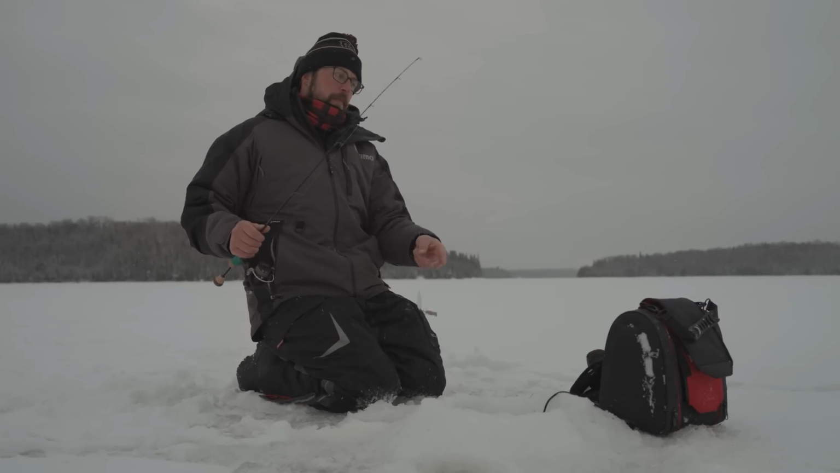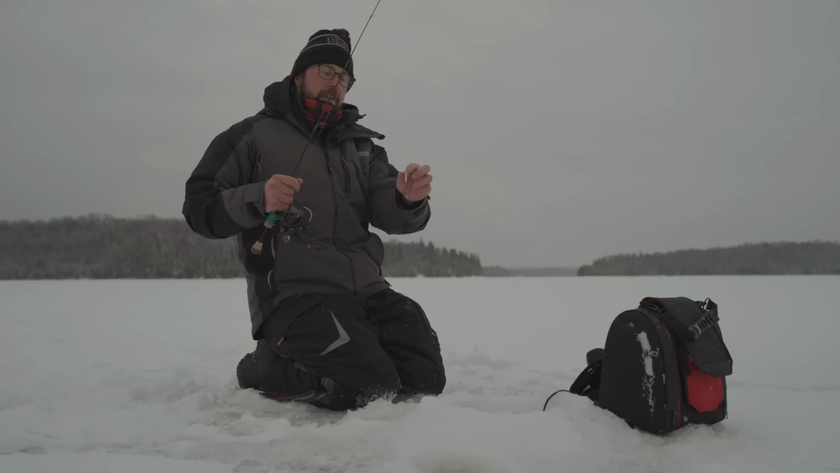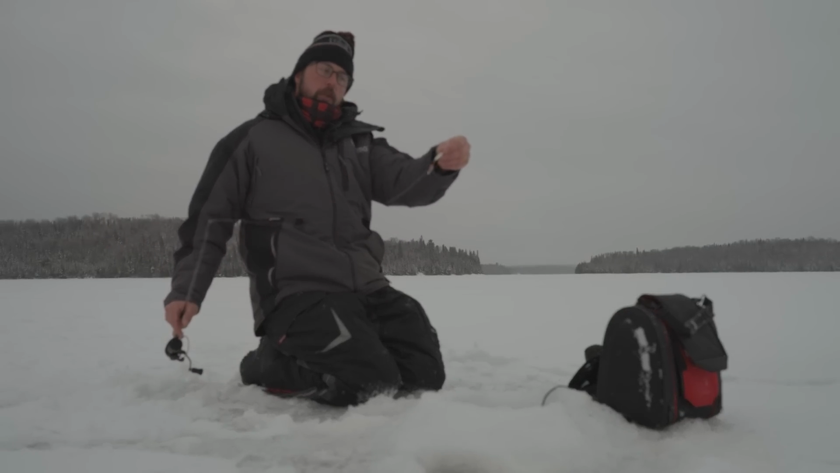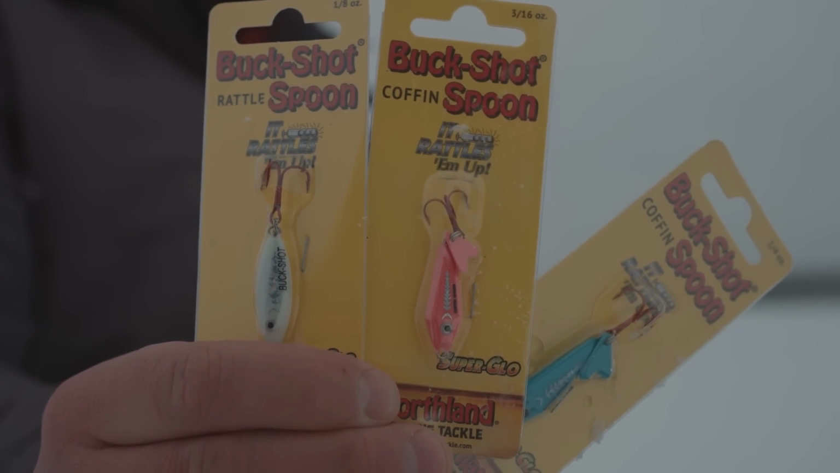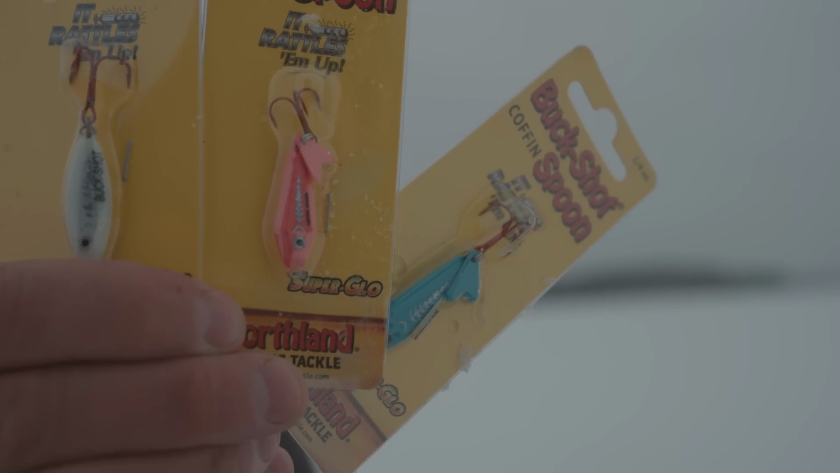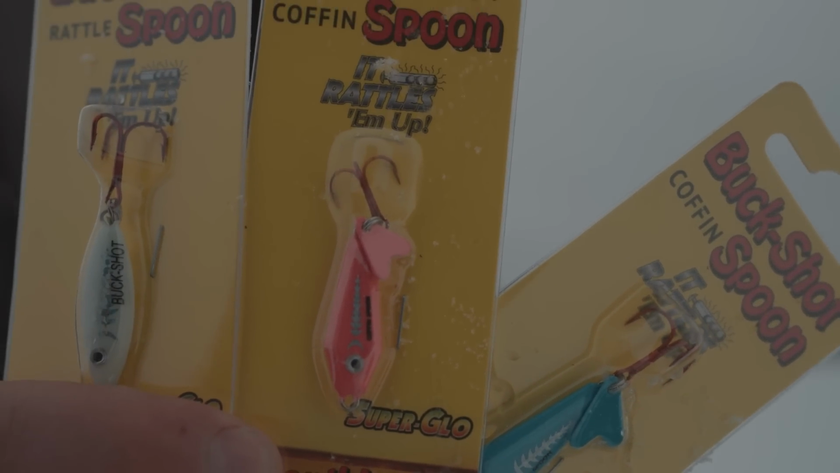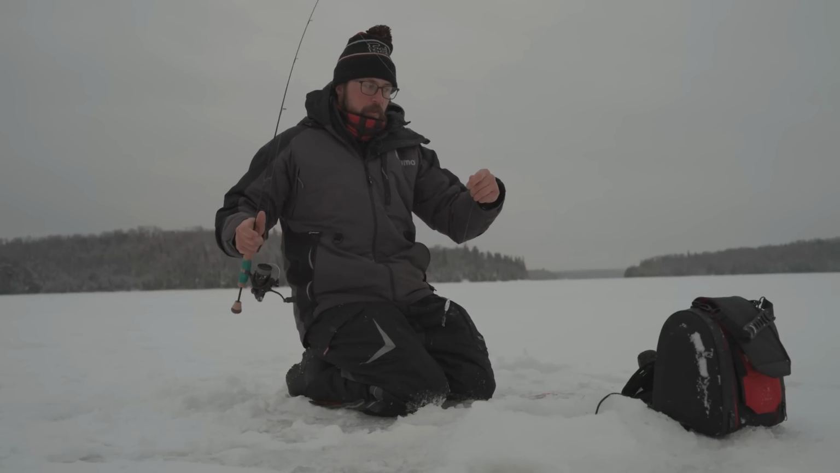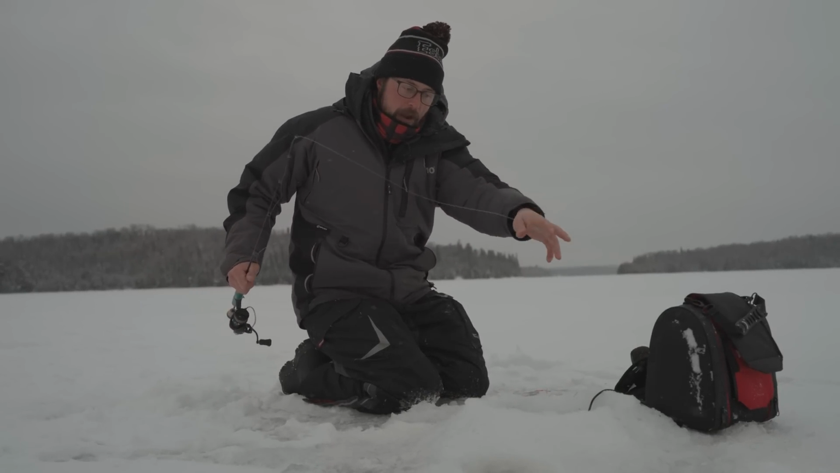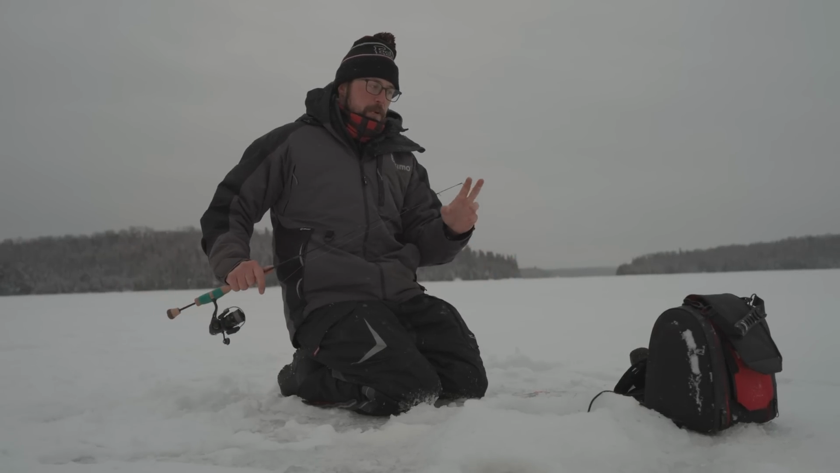So the buckshot spoon and the coffin spoon are my two favorite. And new for this year are these super glow colors from Northland. I love the super glow white, but we also have a super glow blue and a pink. But my favorite is this super glow white in this buckshot spoon. The buckshot spoon for me has just been a confidence bait ever since I started ice fishing 15 years ago, right? We've used buckshot spoons.